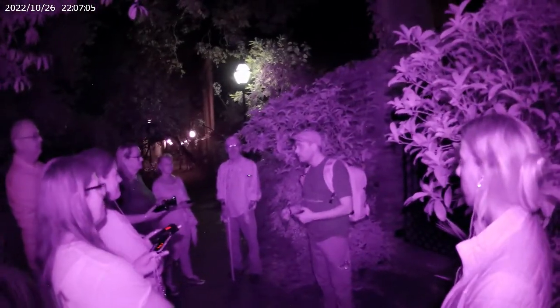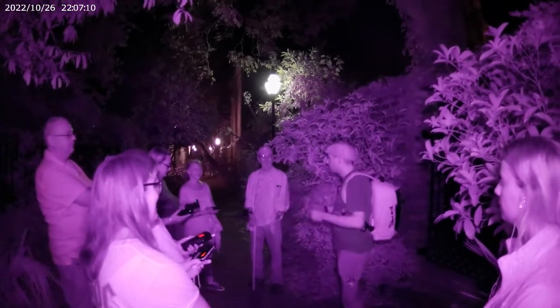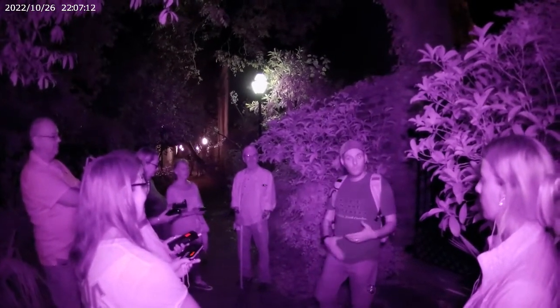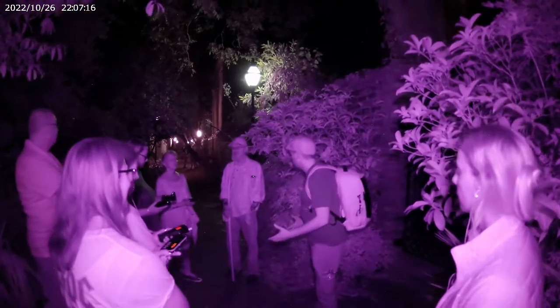I do it every single night. We end over there, my car's over there. I have to pass the alley. If my 16-year-old daughter's on the tour, we actually race to see who's going to throw the whistle first. So it's kind of a little game we play.